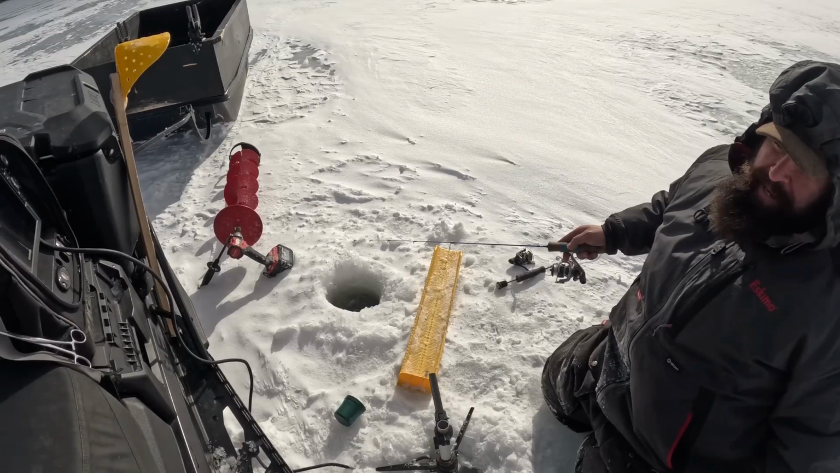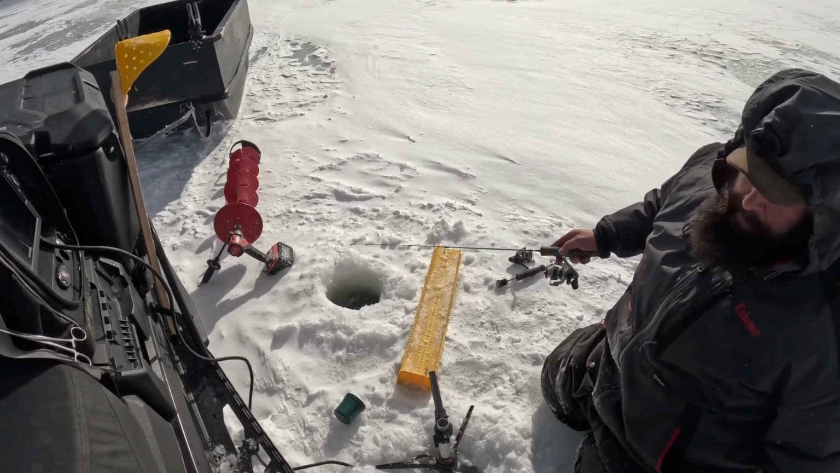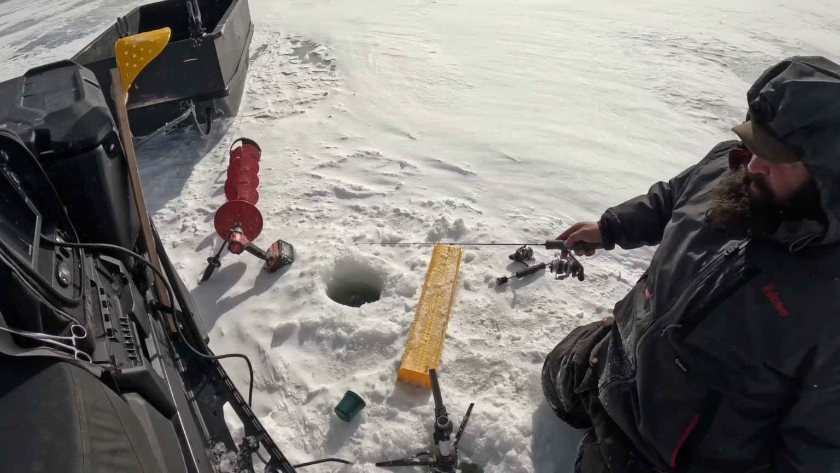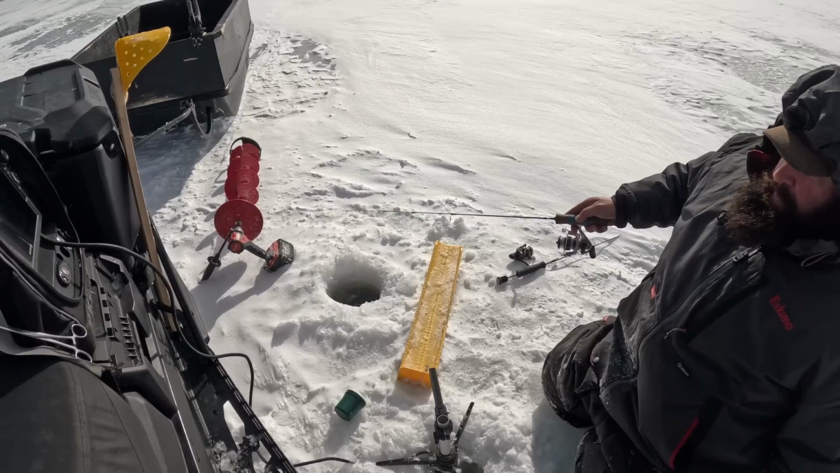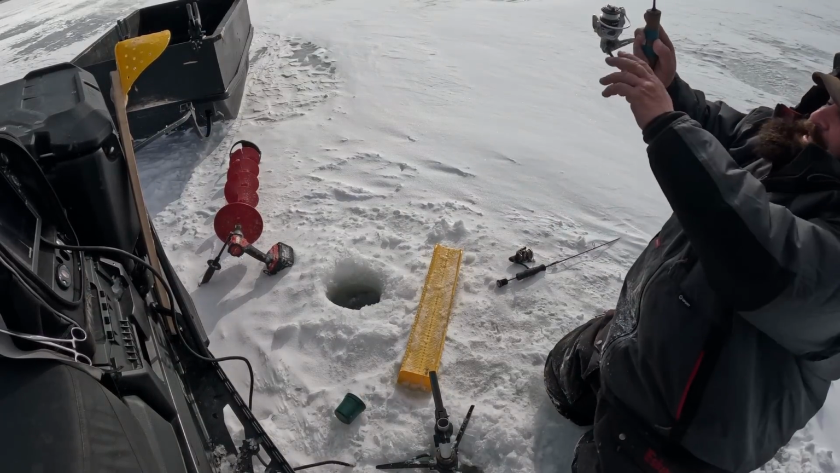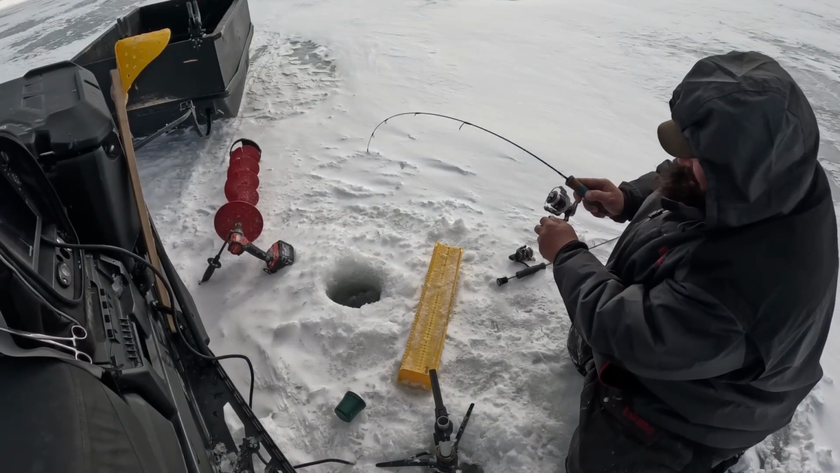All right, there's 5 coming. The third one's the biggest, but since we're live and I just want to get something topside for you guys, I'm going to take whichever one comes in first. Normally I'll pick and choose, but it looks like the first one's coming. It's really hard to feel a bite in this wind. There he is. Got him. He's stripping drag.